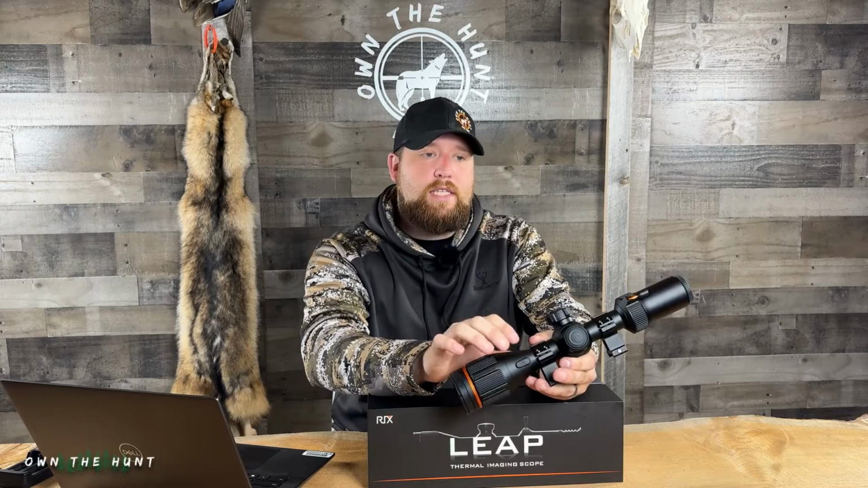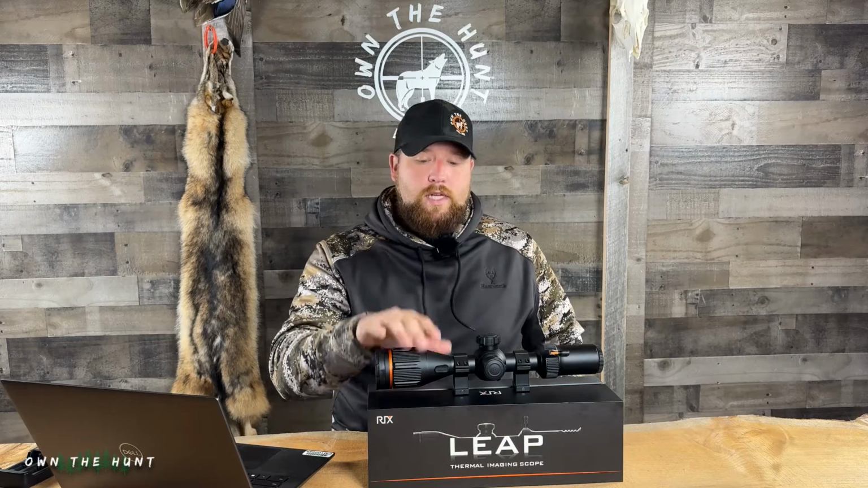I will say one of the cons about this scope is it doesn't charge through this port here. So this is going to be your data transfer port, and it's also a way to power the scope with external power, but you can't charge the 18650s through that port, which is kind of a bummer. Most scopes on the market, you can actually charge the batteries that are in them through their charge port or their power port. RIX specifically designed this so it can't do that.